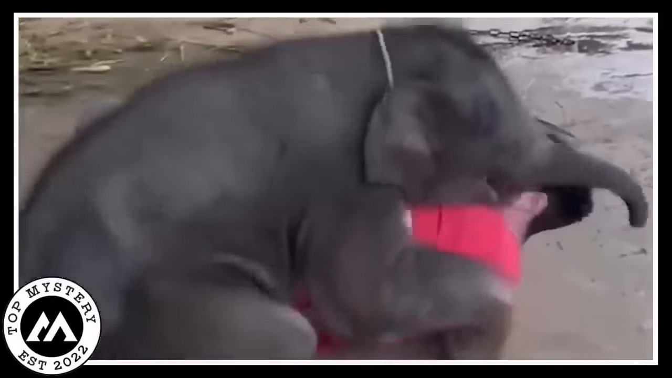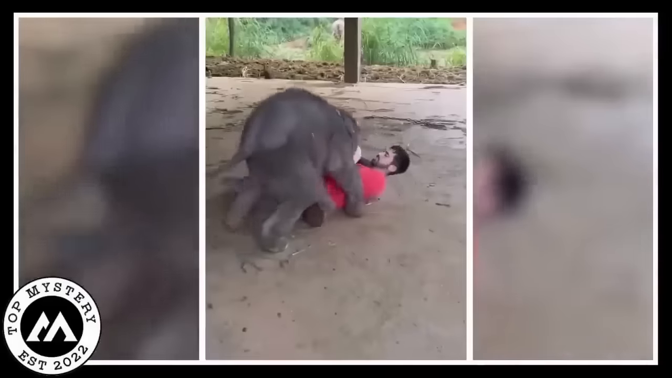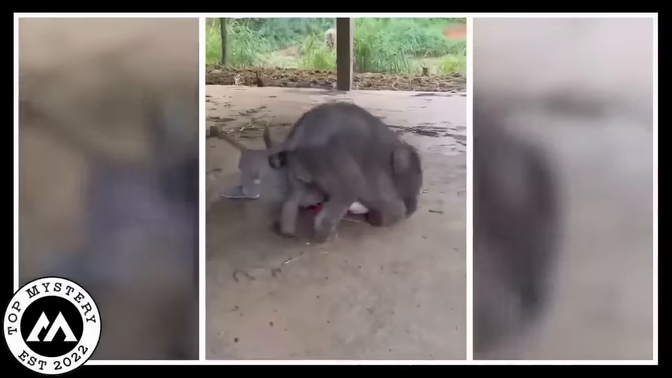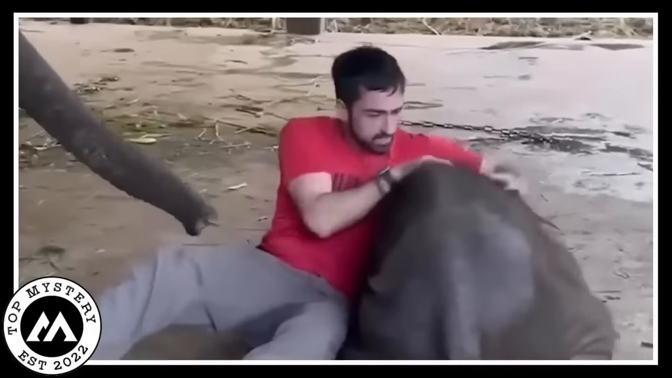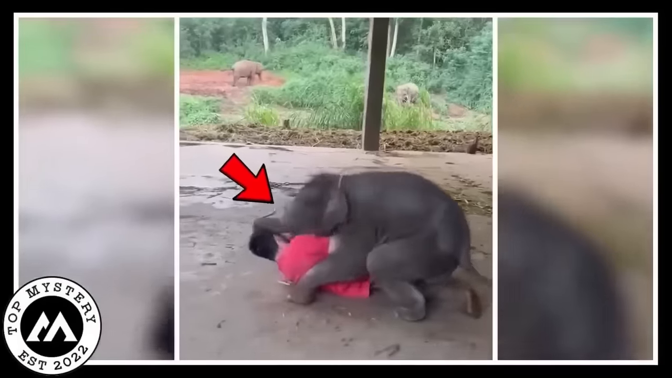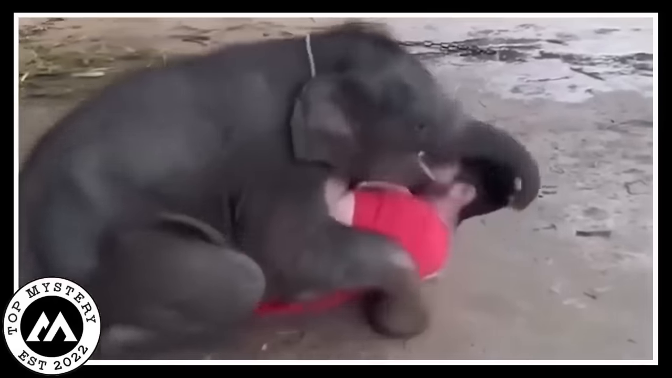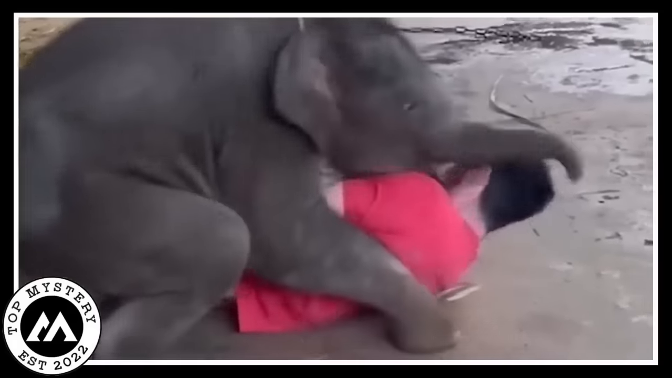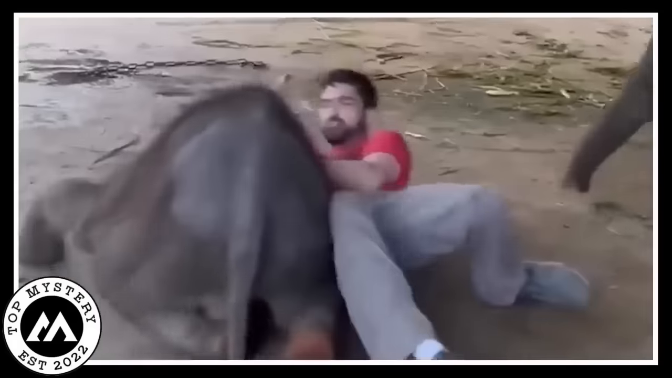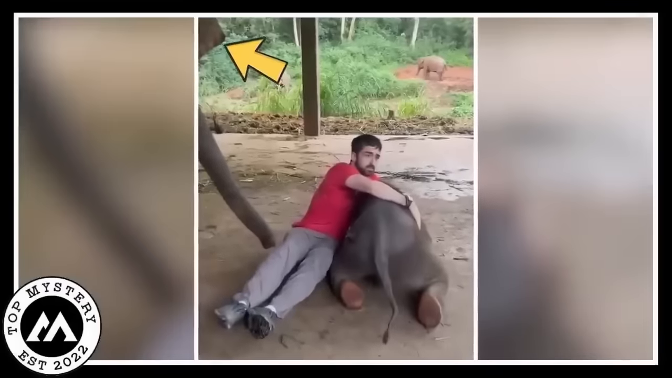It's like a big warm cuddle session, and the baby elephant is all in for it. You can almost feel the affection through the screen. And get this, the mother elephant is just hanging out nearby, watching the whole scene with this calm mom vibe. It's like she's totally cool with their little one getting cozy with the caretaker. So, in a nutshell, you've got a baby elephant craving cuddles, a caretaker wrapped in a pachyderm embrace, and a chill mom elephant supervising the love fest.